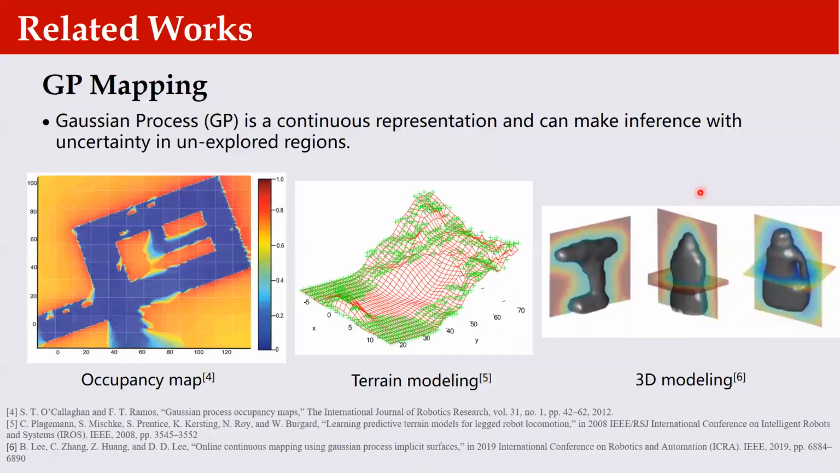By contrast, we use GP as the model of the environment, because GP is a continuous representation and can make inference with uncertainty in unexplored regions. There are some works obtaining a continuous occupancy grid map with Gaussian process. Some other works use spatial GP for terrain modeling or surface reconstruction. However, they mainly focus on mapping problems and do not include real-time state estimation and large-scale 3D mapping.